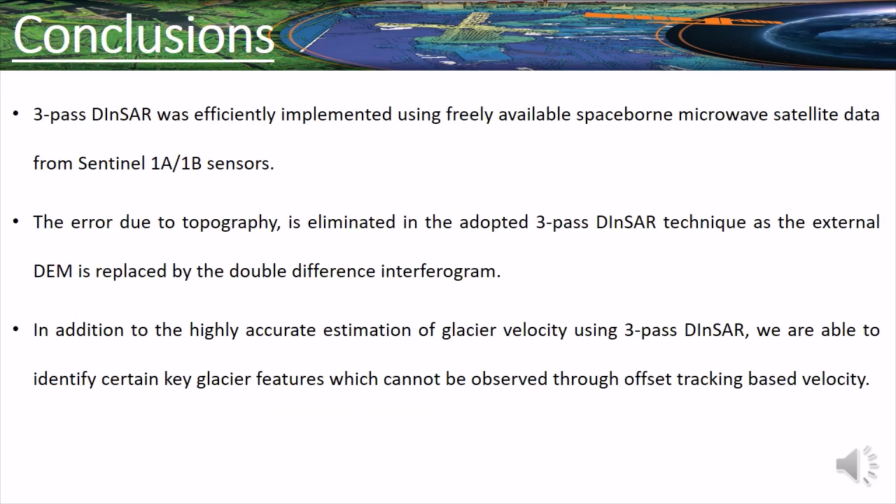We could successfully achieve this using 3-pass because of the European Space Agency. So the authors would like to thank the European Space Agency for providing the data in the past and present, and we hope they will provide the data freely in the future also, to observe glacier movement with the 3-pass interferometric technique.